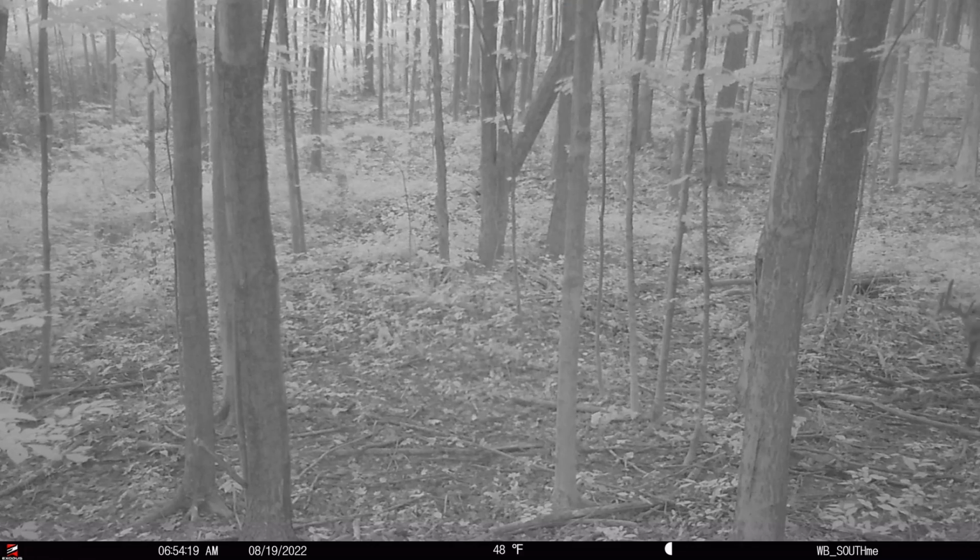I myself, I'm leaning towards that travel corridor for that camera that we put up with all those nice 10 points with the split brow tines. It's all going to come down to what we find out that weekend before the opener. And then whatever spots we're hunting, just getting in there, figuring out access, figuring out if our wind's going to be right, hoping for some cooler weather. If it's hot, I'm not going to try for one of these bucks and screw it up. I'll probably just go sit somewhere and whack a doe to fill the freezer.